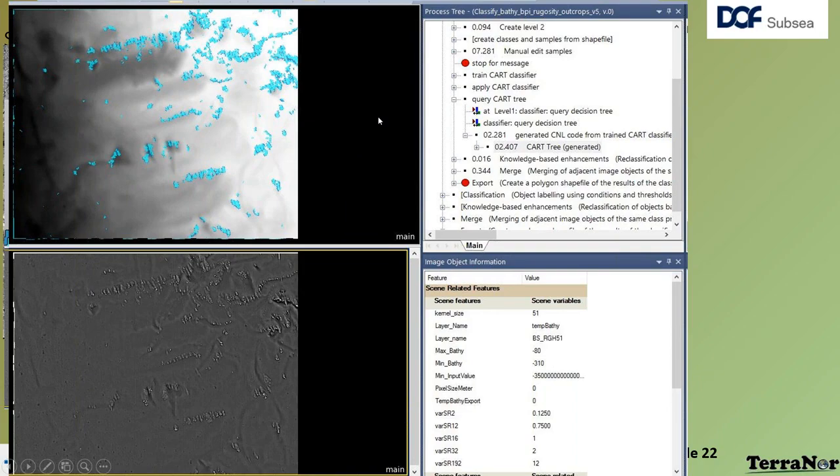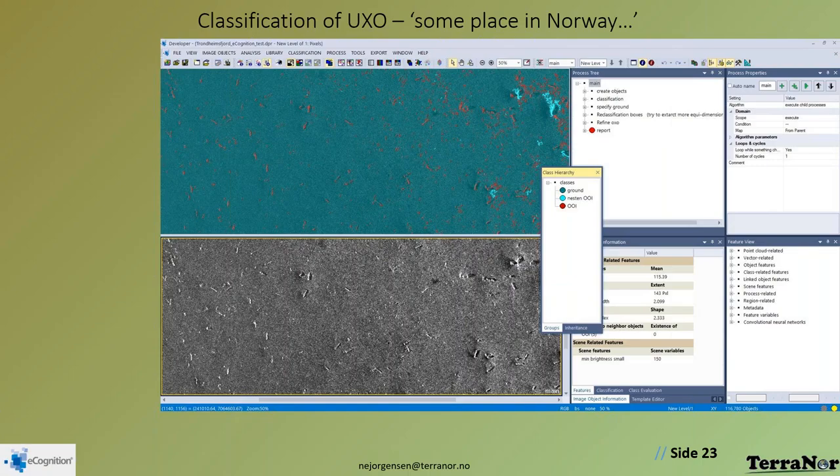The other thing, which is very common in seabed mapping, especially when you're going to put a telephone line or cable through water, is that they're looking for UXOs, unexploded ordnance. So we got a map from sonar data from the Norwegian Geological Survey, and they said, can you classify the UXOs here? UXOs are metal, so they reflect quite well, so we found them.